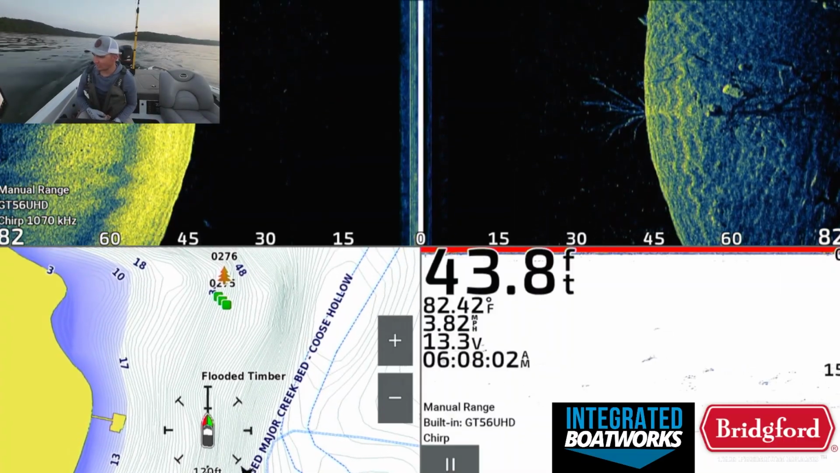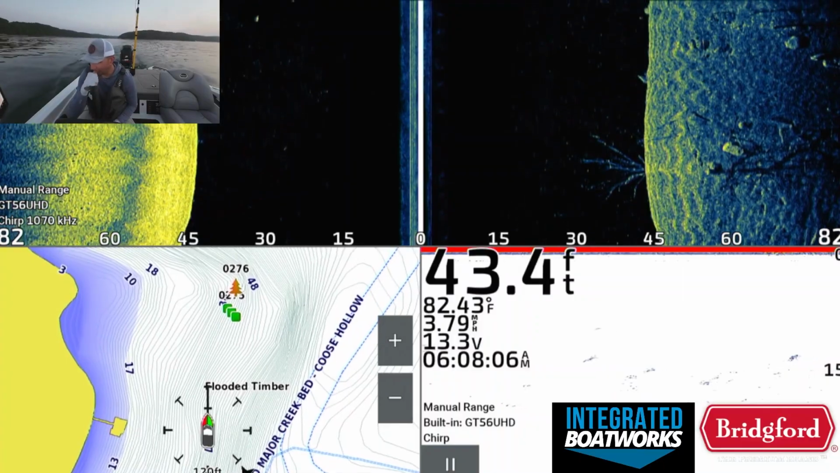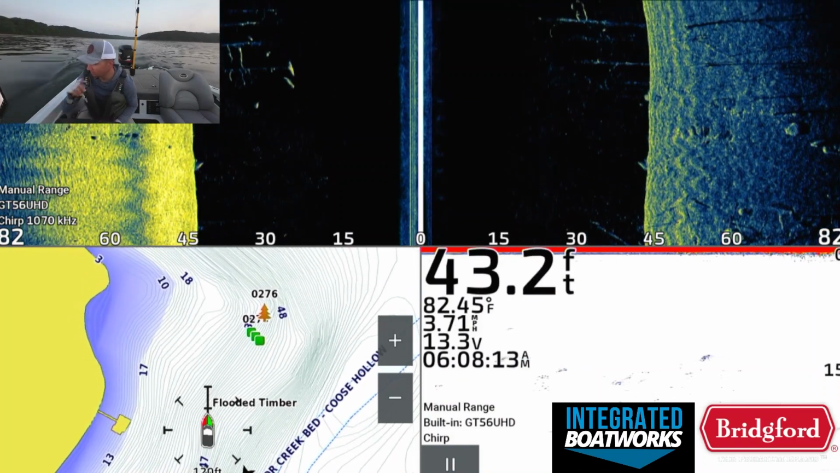But basically, as you can see on the side imaging, we got a nice tree there. We're still in really deep water, 45 feet. And with my 2D sonar, the way I set it up, basically, there's some nice big dots right there. Those look like gar, though, on the side scan.